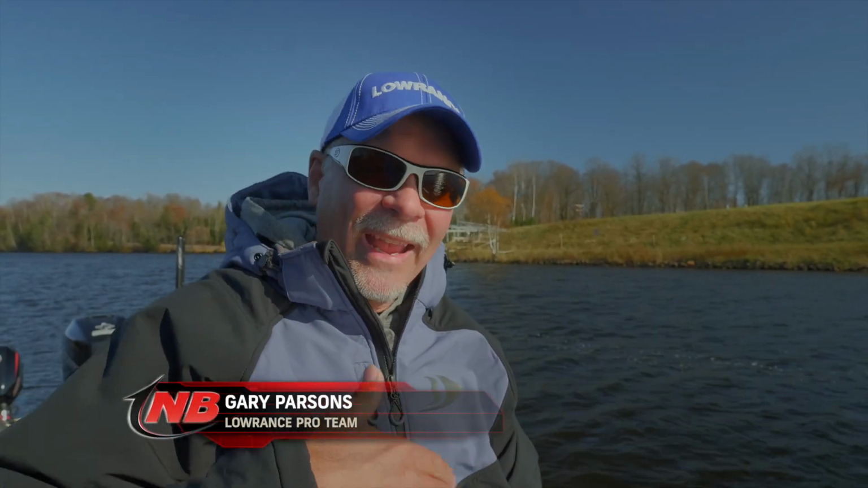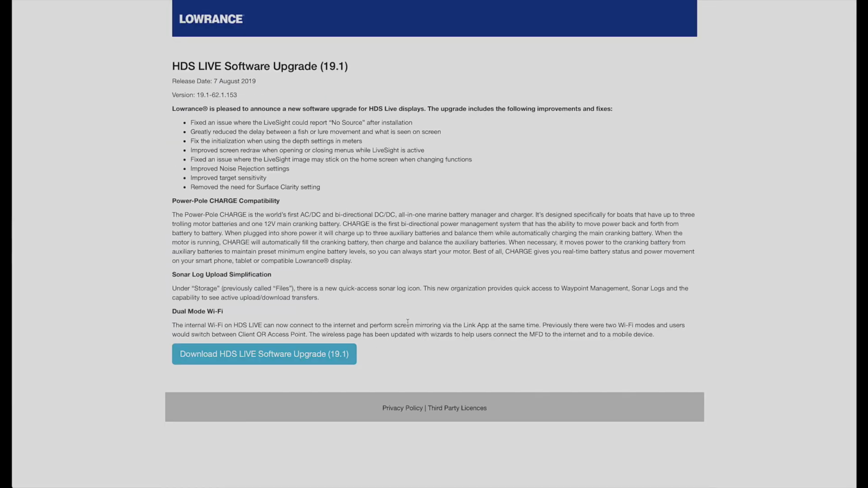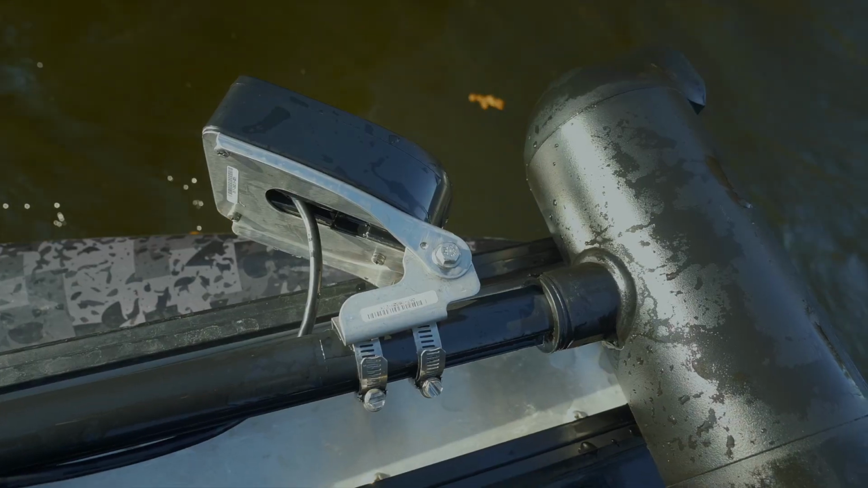I just got my HDS Live transducer, and I'm going to go out fishing here, at least checking it out and testing it with my HDS graph. The first thing that I did was I went online and I downloaded the update for the graph. But you also have to have the latest update for the transducer. So I downloaded that also. So now I'm out on the water.